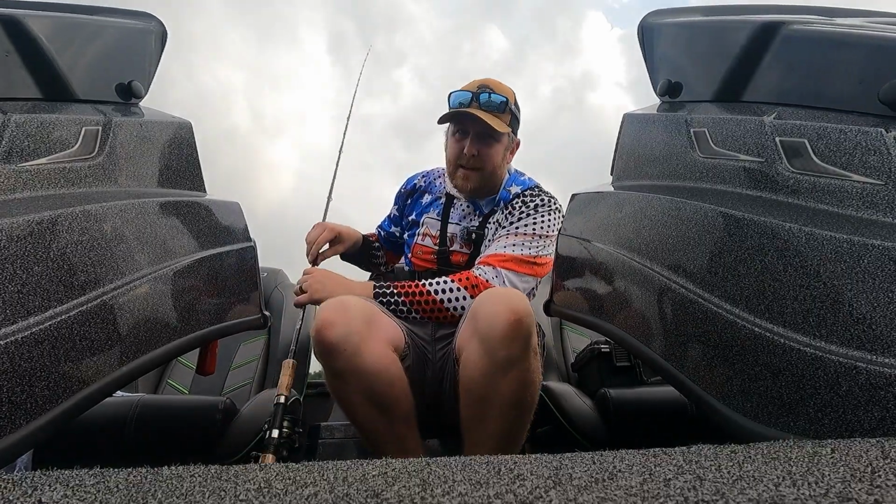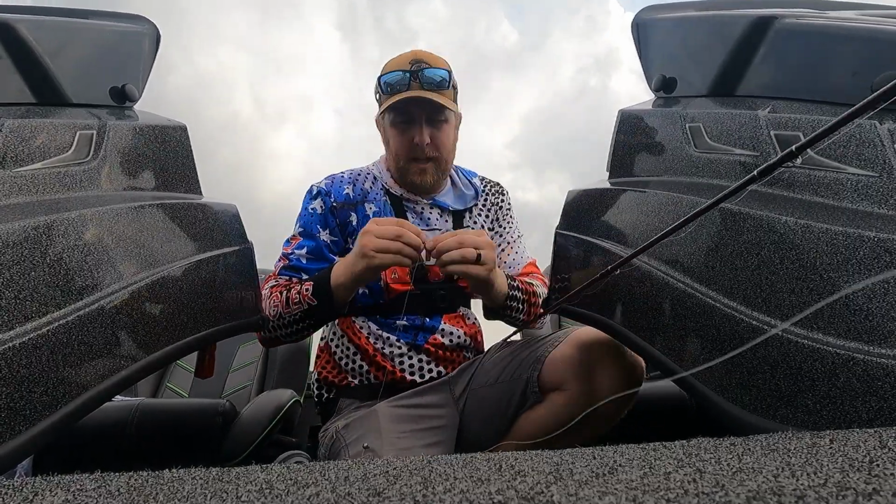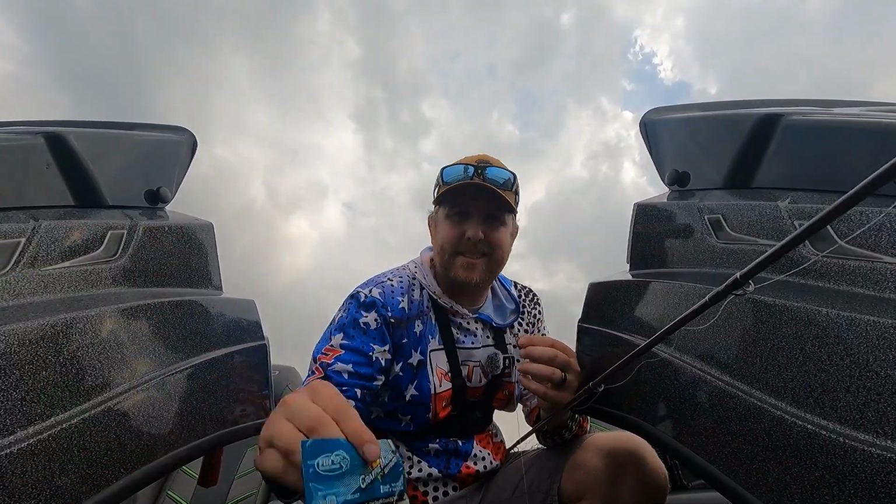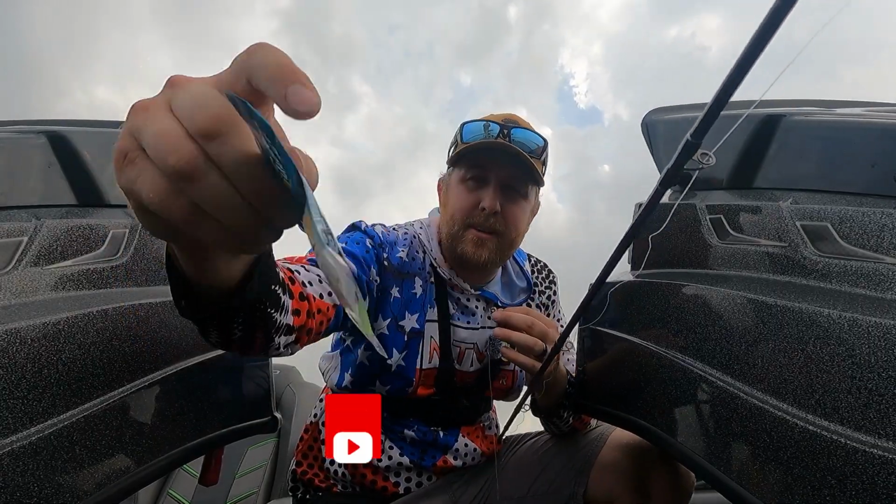Now guys, one tip that I like to give people, especially when they come fishing with us, is about these soft plastics, these jig bodies that I use. Y'all know I'm a one-trick pony. Everyone who knows me knows that. I don't get too carried away with colors unless I need to. That's me right there, all day. Fin Commander. Guys, if y'all want to sponsor me, I'm wide open. Fin Commander is my go-to.